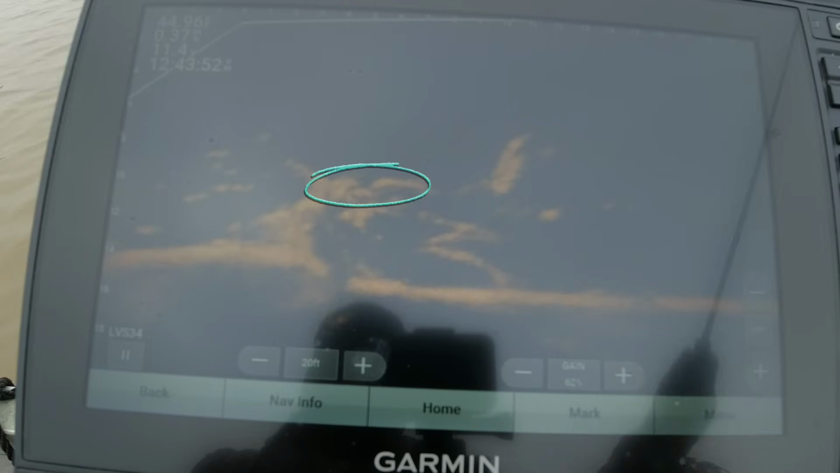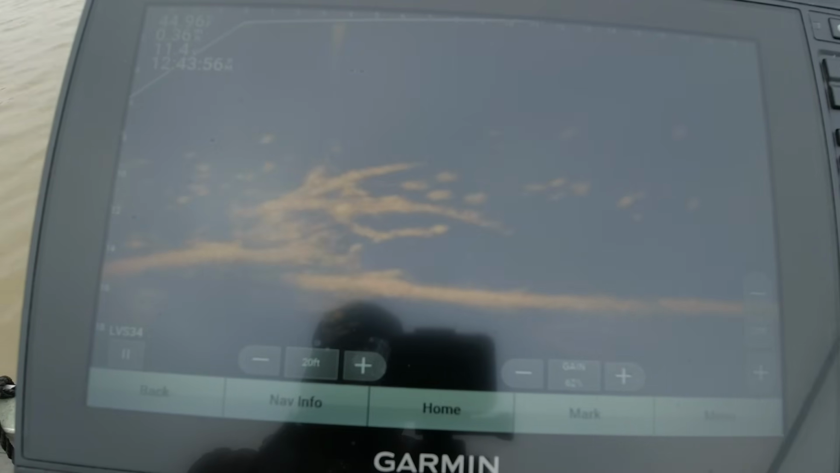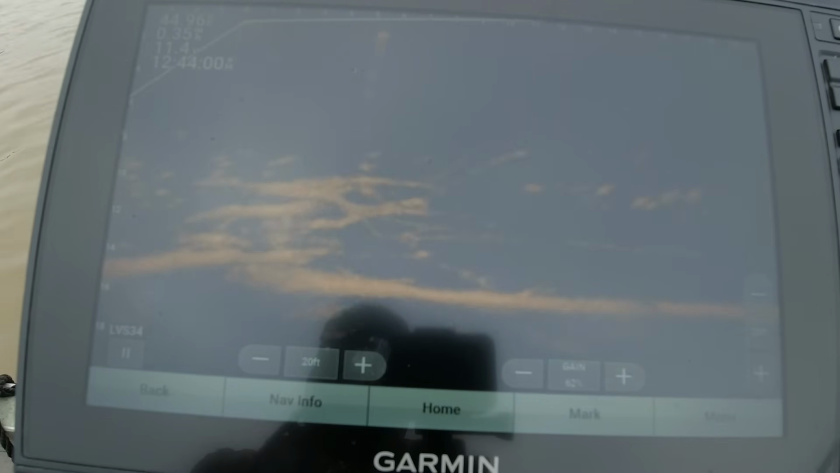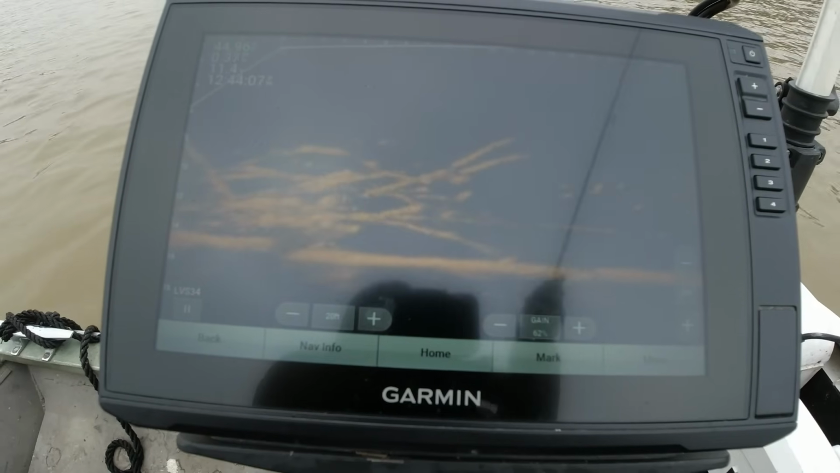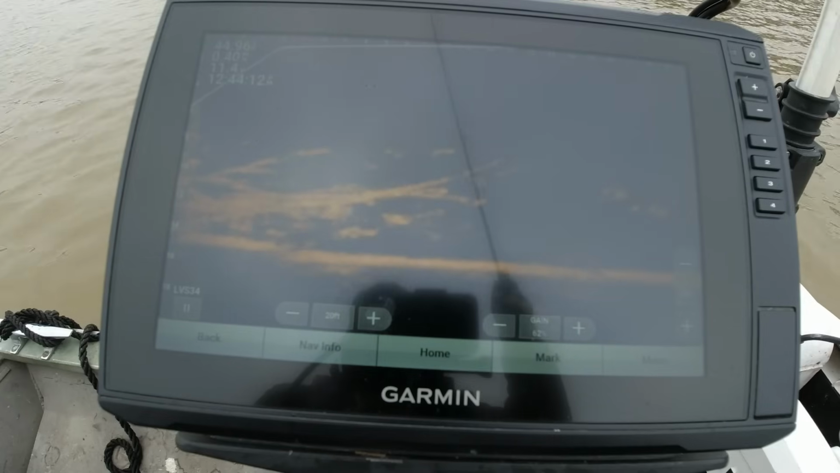We're gonna drift by them. Ooh, look at that. That joker immediately came up there and hit it. Oh yeah. He's not no monster, but hey, he'll do, an 11 incher.